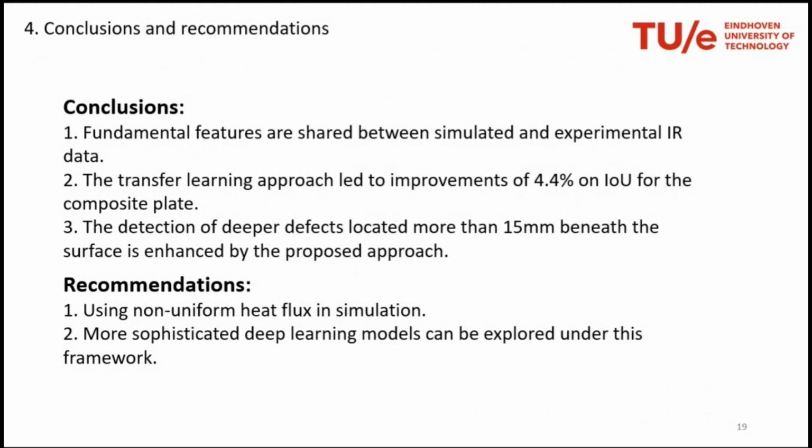We have a few points we want to work on, because in our simulation we use a uniform heat flux. In our experiments, the heat flux was not uniform over the entire surface. That led to a slight difference in the first principal component. So we're going to adapt this by using simulations that mimic the experiments a little more closely in order to have better performance, and also explore the use of more sophisticated models than the UNet, because UNet is really the entry level in image classification problems.